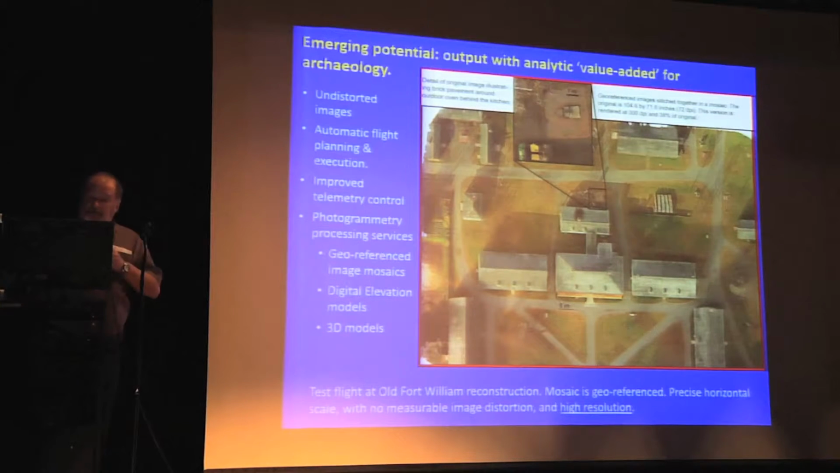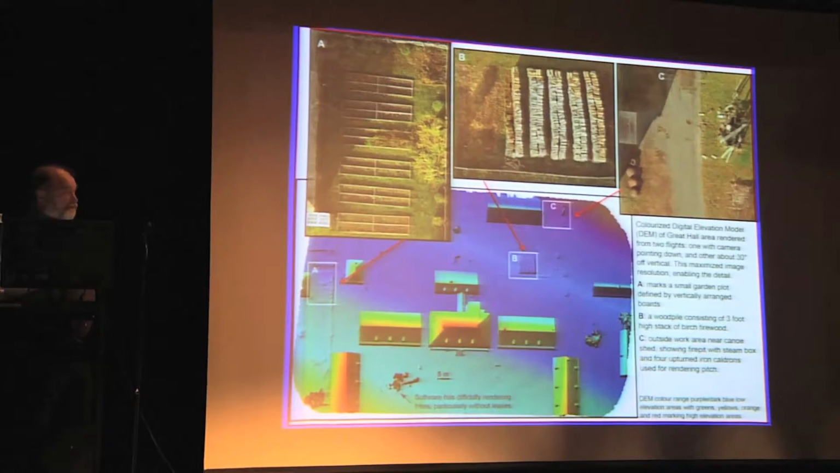Looks fantastic. High resolution, no distortion, really good quality, sharp mosaic image. And best of all, it's already registered in Cartesian space. So this can be used uploading directly into a GIS. And it turns out to be in the right place on the ground. Here are some of the derived products. This is an elevation model produced from the air photo images.